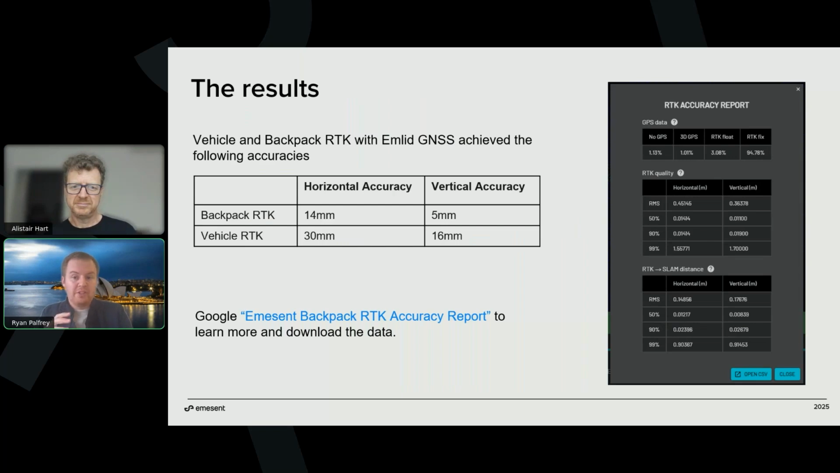We also publish at the bottom there the RTK SLAM distance, and this is where we take the 2 data sources and we figure out what's the difference between them. And this allows the user to diagnose if there's been a lot of drift in the SLAM that the RTK has corrected. Where are these 2 data sources converging, or are they on the same page most of the time, or are they quite different?